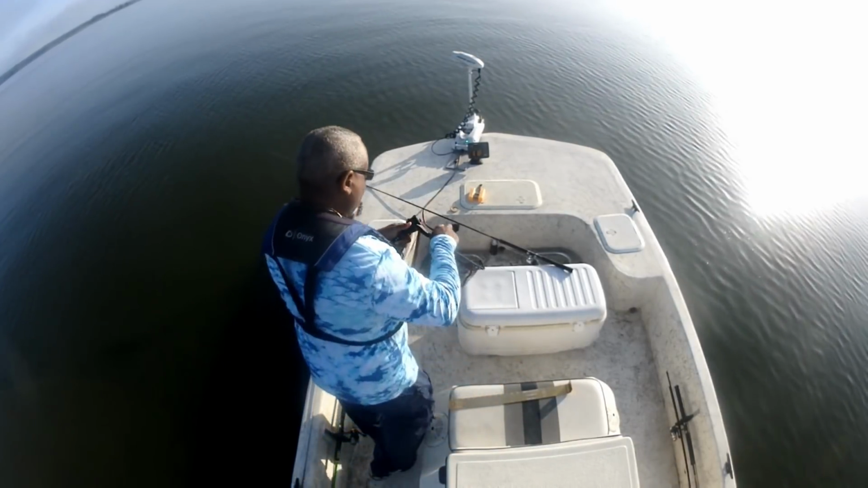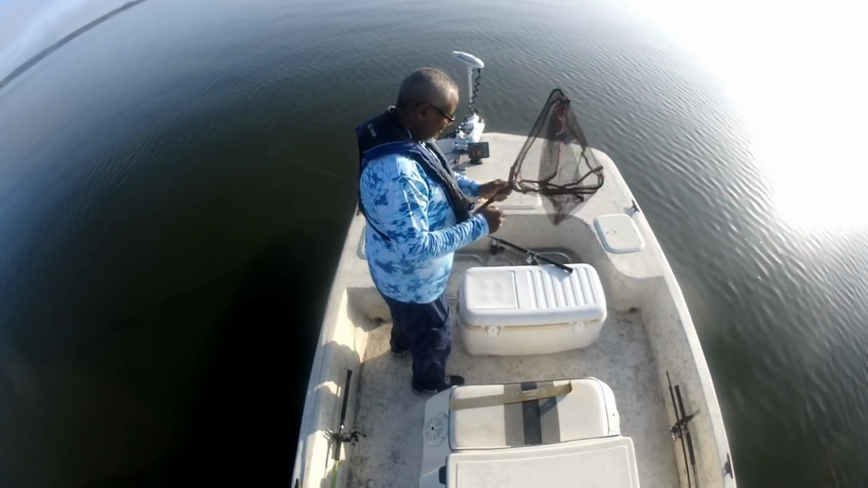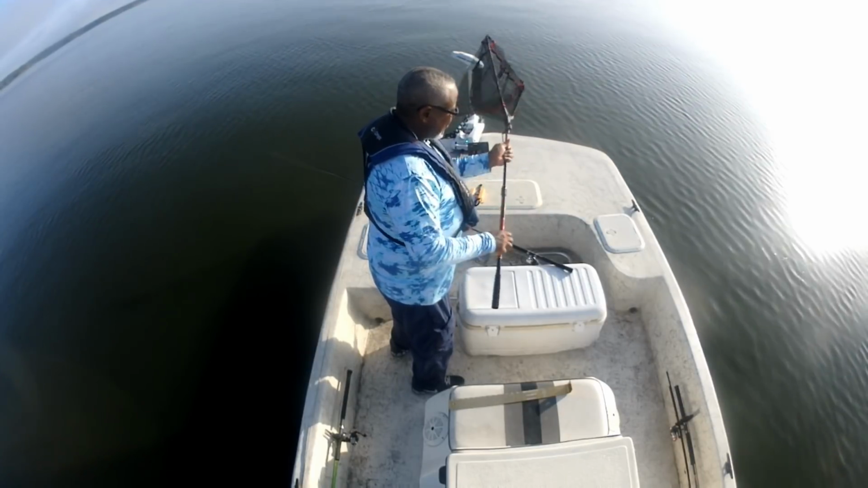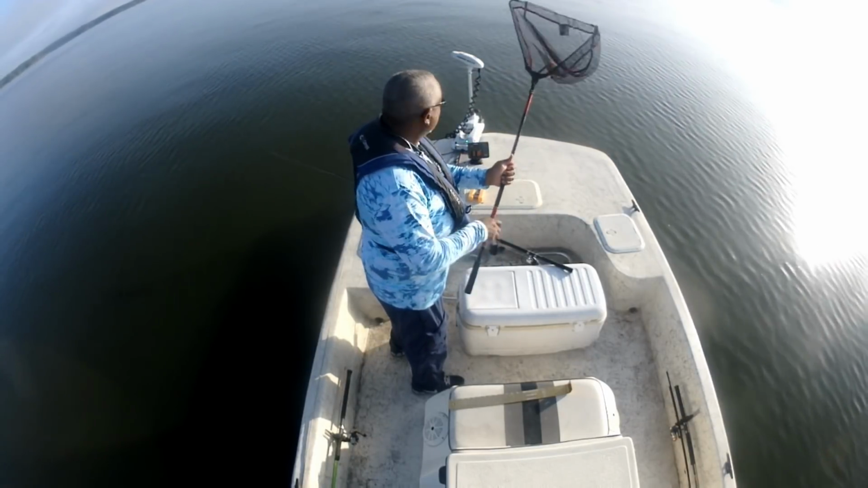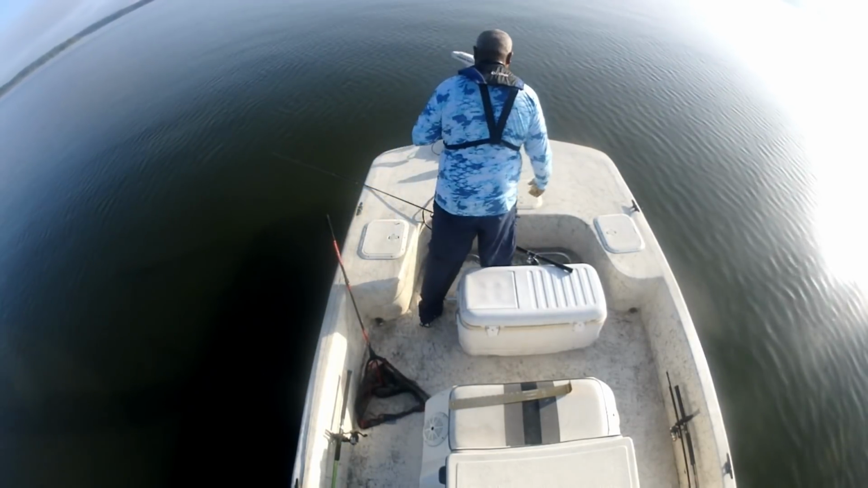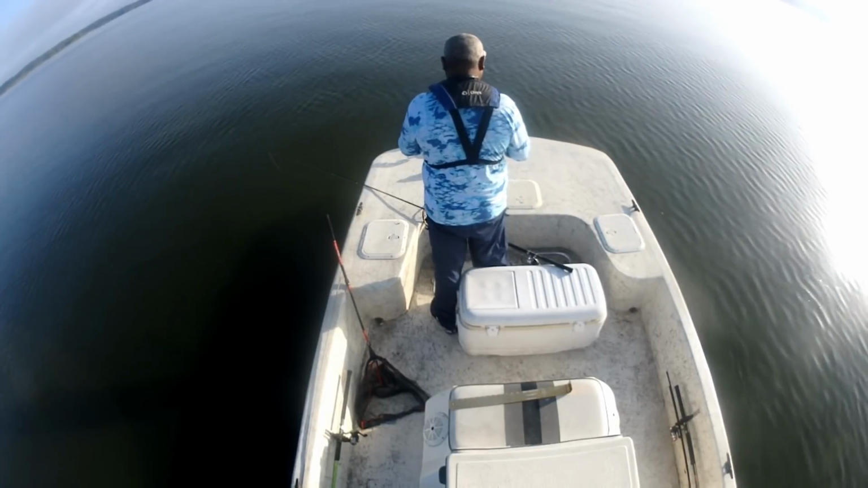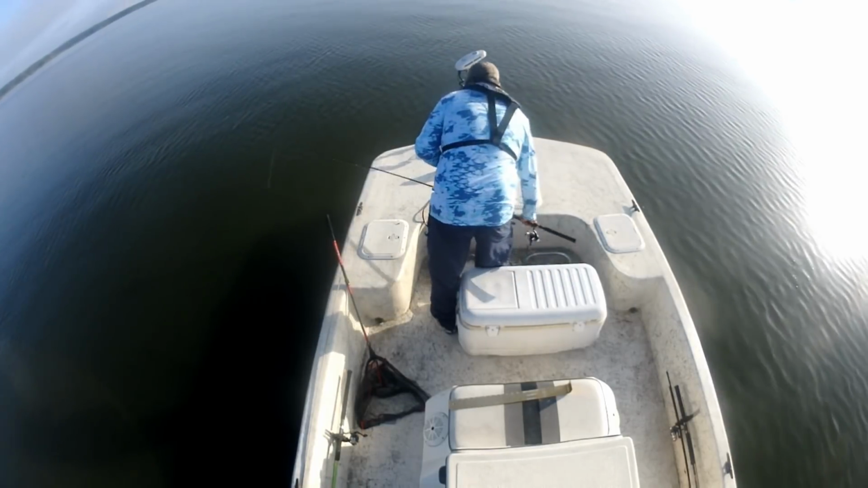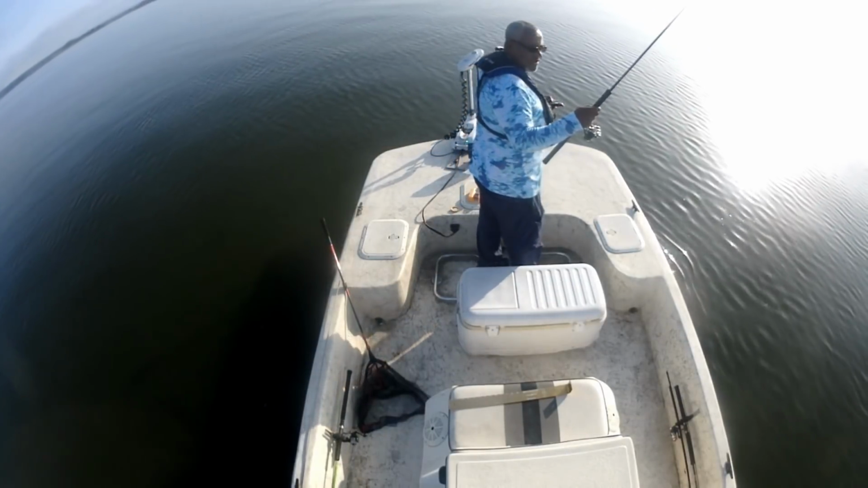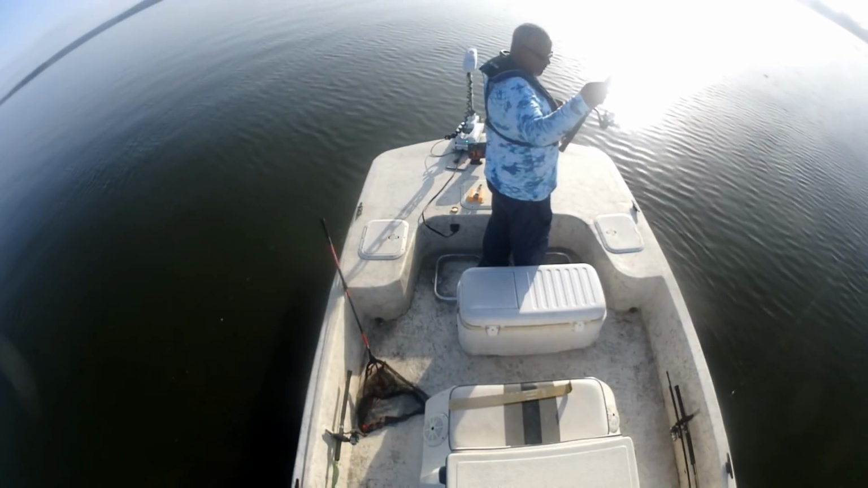After another 3-pounder, so I'm gonna go ahead and get my net. Get my net set, that way I'm not in the slipping mood. Have everything ready for big fish. Three fish within the first 5 minutes of wetting my line. Can't beat that.